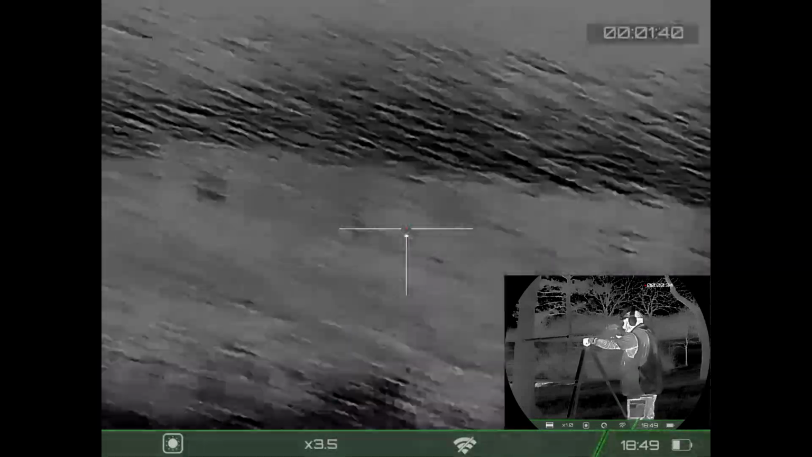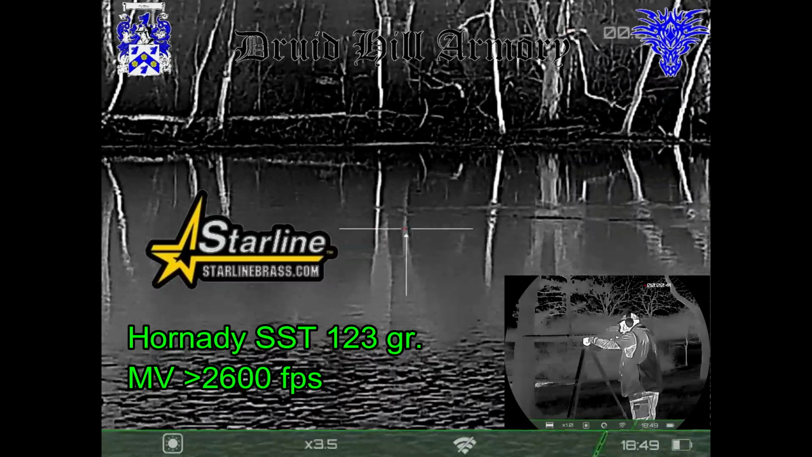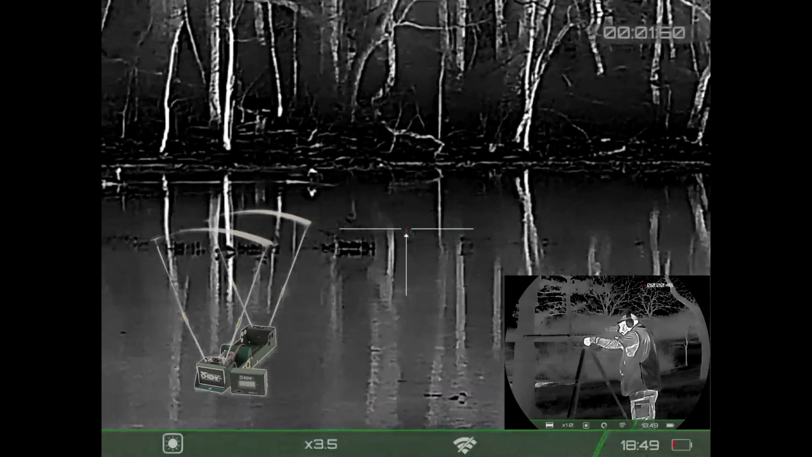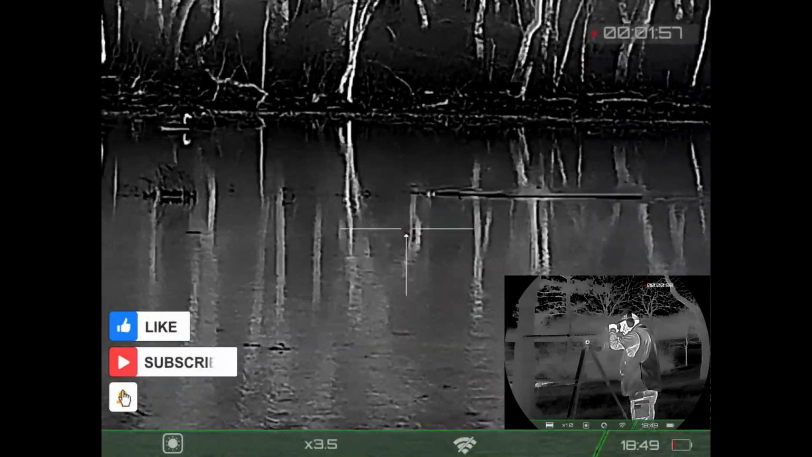Now as I get adjusted on the shooting sticks, tonight I'm going to be shooting some Hornady SST 123 grain bullets loaded by Druid Hill Army in the Starline brass that is traveling somewhere over 2,600 feet per second. I don't know exactly how fast because my chronograph is an old crony and it's not quite as functional as it should be. It needs to be replaced.